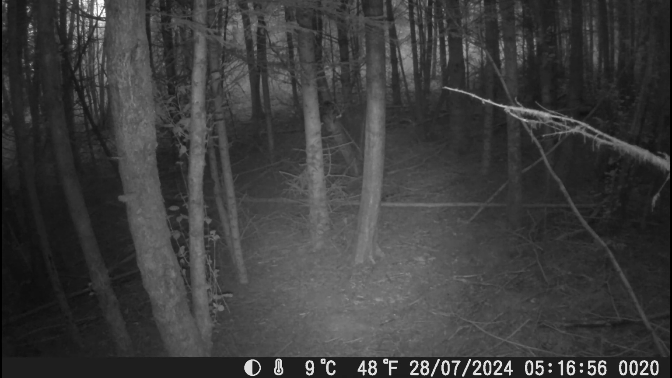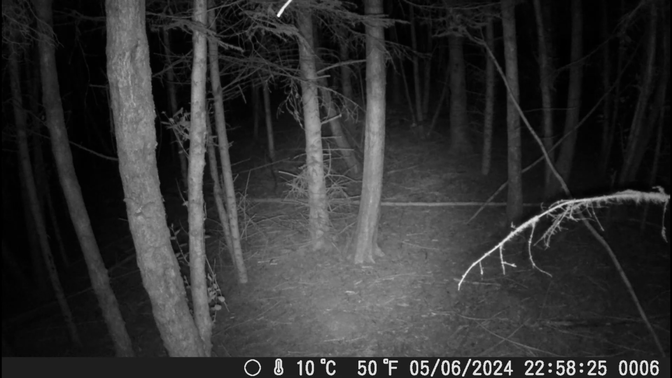Also caught what I think is a long-eared owl. It's certainly an owl. You see it sort of perched on the branch centre screen and then it takes off.